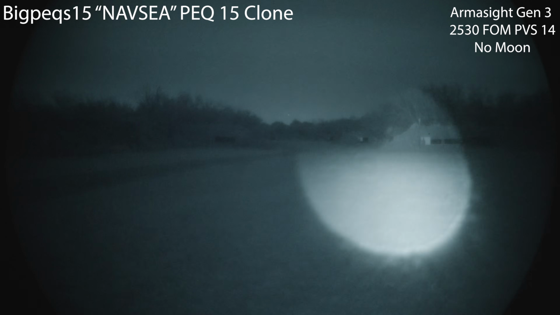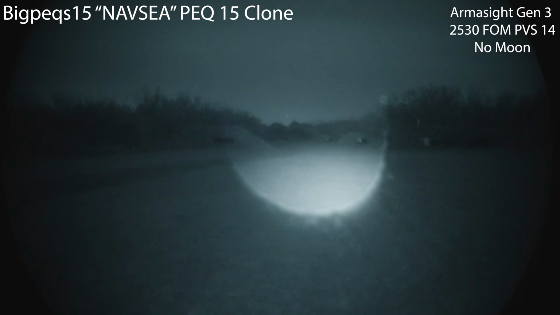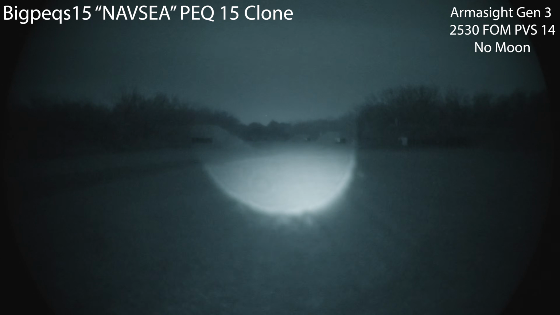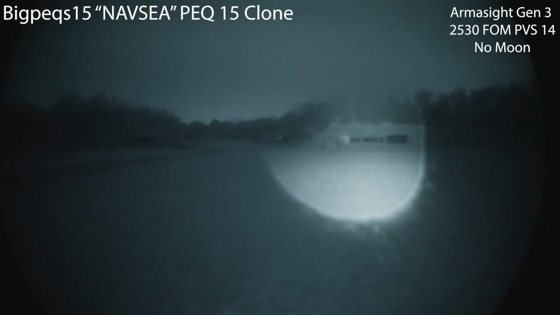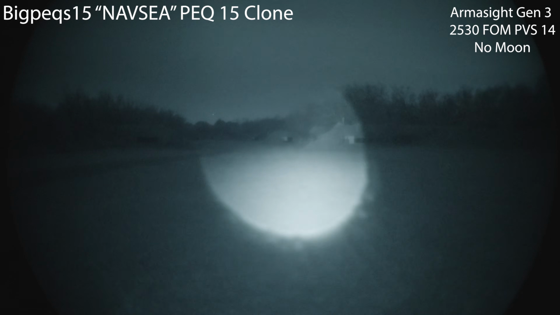See if we can back it all the way out. I don't think it's really moving much there, but there is all the way out. I feel like I'm still getting some illumination out to the 300 yard. I kind of see the outlines of the 400 and 500 as well. Go ahead and narrow this Illuminator again.